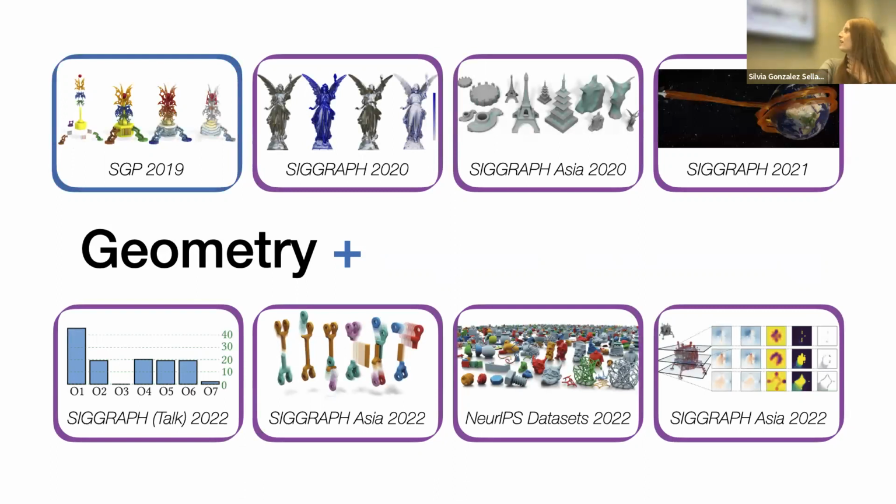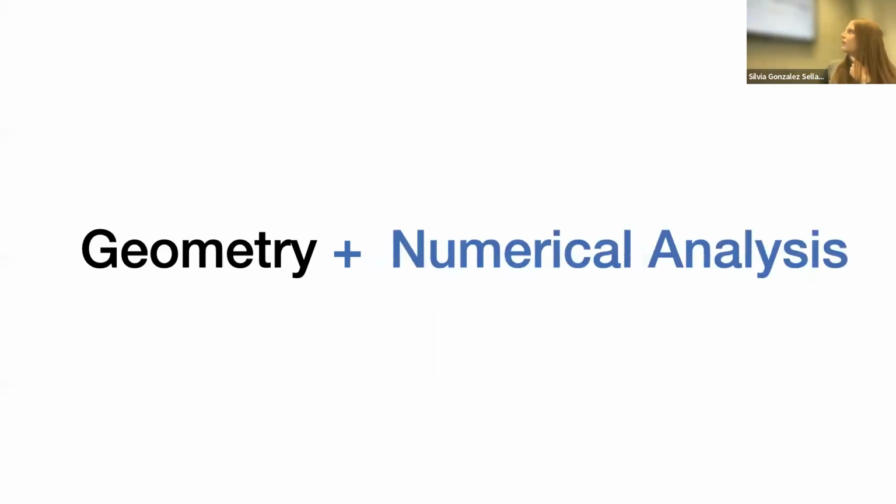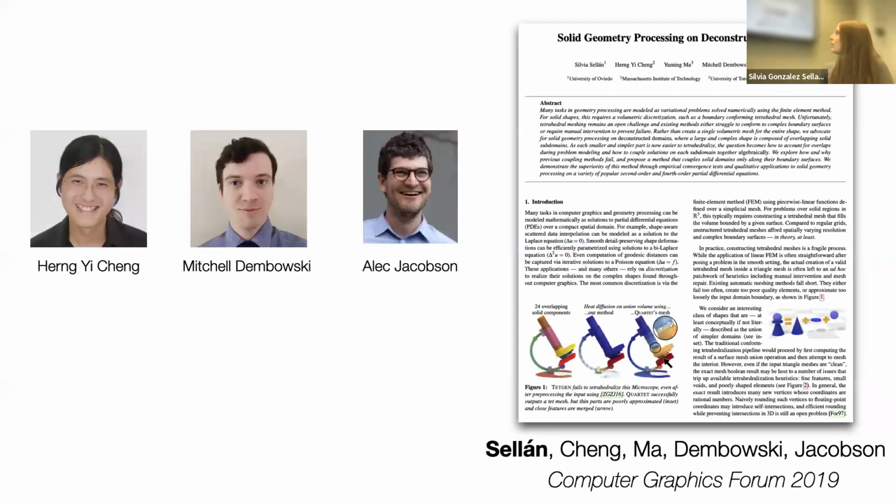Here's another one. This is a work where we combine geometry with numerical analysis. This is a joint work with Heng-Yi Chen, Mitchell Dembowski, and my advisor, Alec. The idea is that when a person that works in numerical analysis, a mathematician, talks about solving a PDE numerically, their input looks like a domain and some equation. And that's basically where they start. And then they design very fancy methods to solve that partial differential equation on that domain.